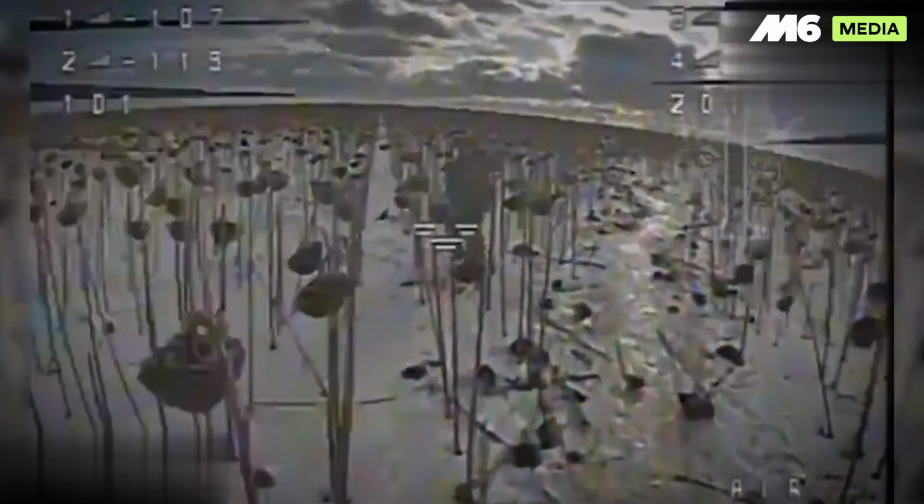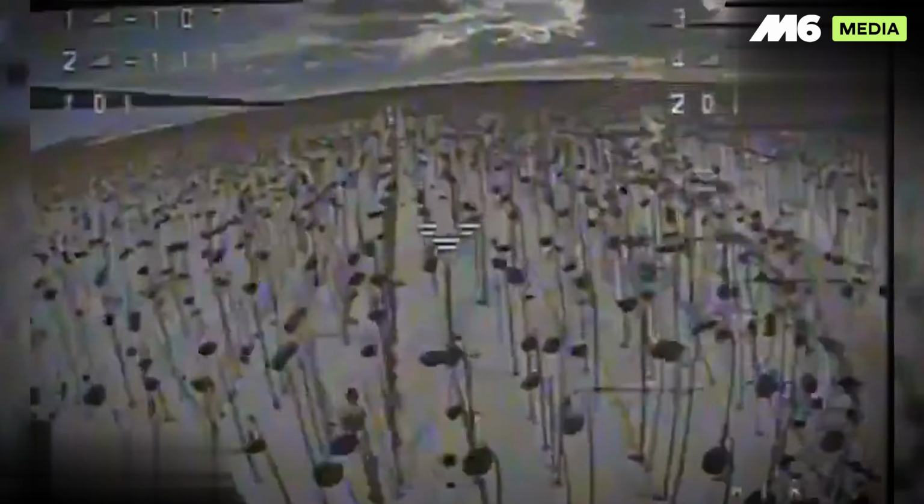A drone streaks between two North Korean soldiers, misses, loops back, and the feed shows one fighter suddenly down, apparently hit by his comrade's own stray round.